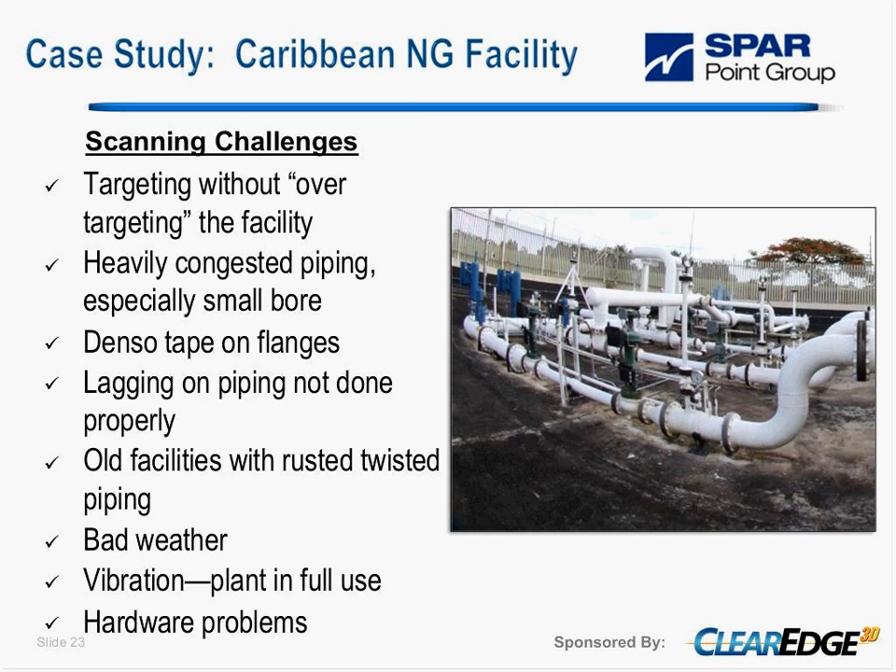A bit of the challenges that we usually face when you do some of the modeling in these facilities, and I'll touch on some of the tips and techniques for these problems. Some of the major problems you would face is trying to target your facility without over-targeting the facility. Also, you might come across a lot of heavily congested piping, especially small bore piping.